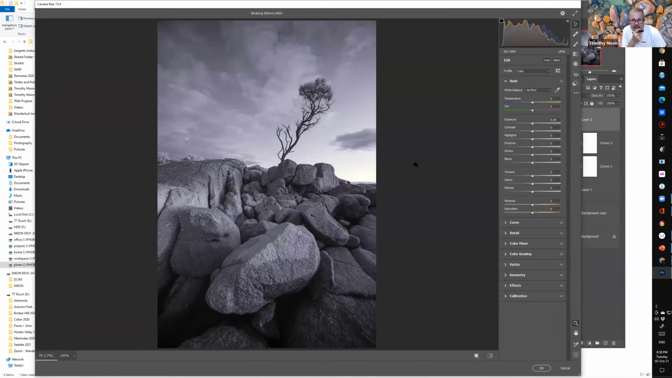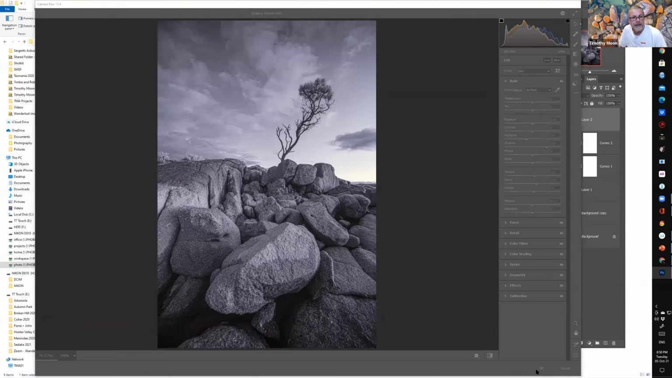The main reason to go back into Camera Raw is usually to deal with the shadows. So at this stage the shadows are starting to block up a bit, so if I brighten the shadows a little bit, and I knock back the highlights on the sky again a little bit, and if I then crank up that texture a touch for the rocks, a little bit of clarity to increase the brightness there, and just a touch of dehaze to start the sky heading off in the direction we want it to go. So maybe somewhere there.